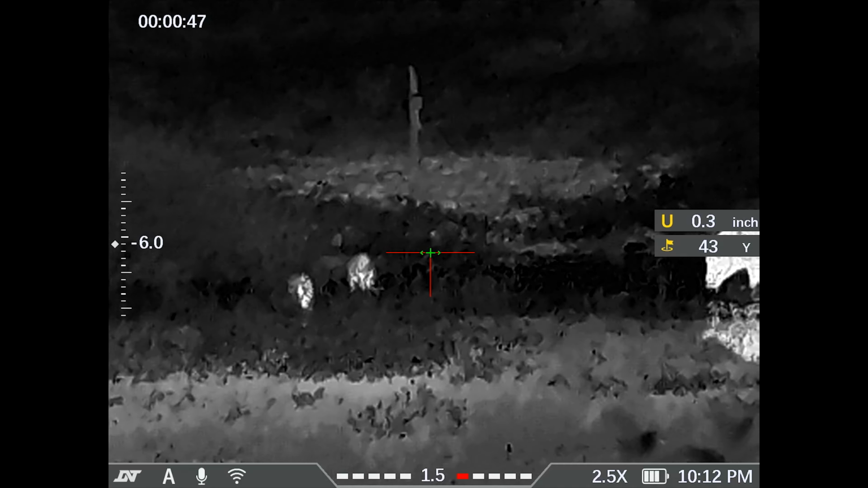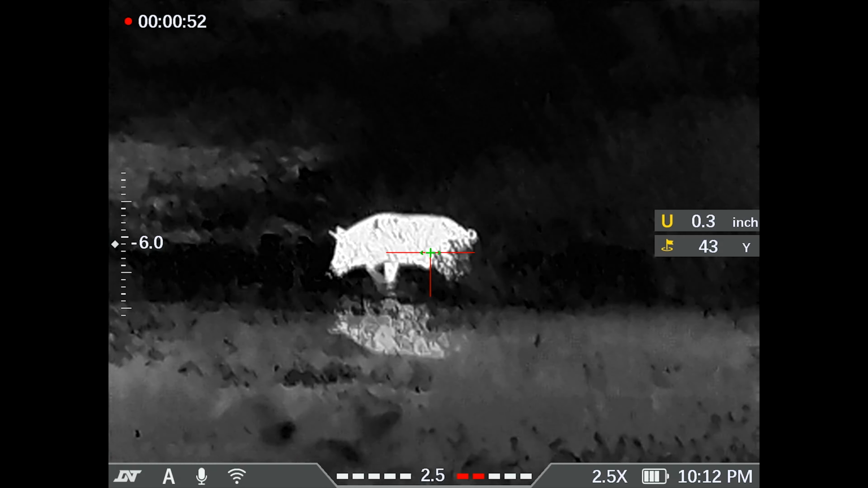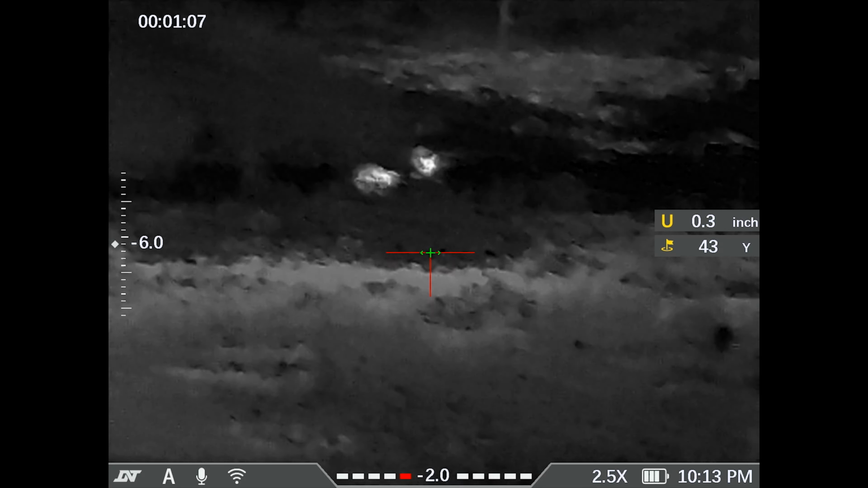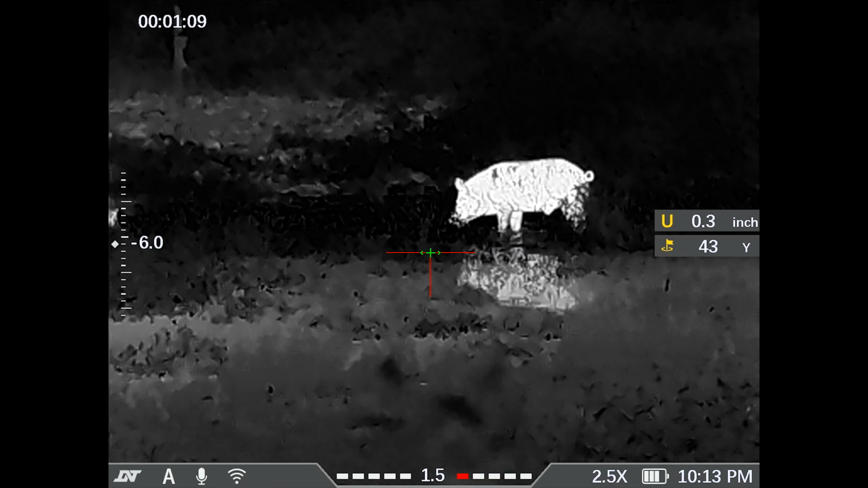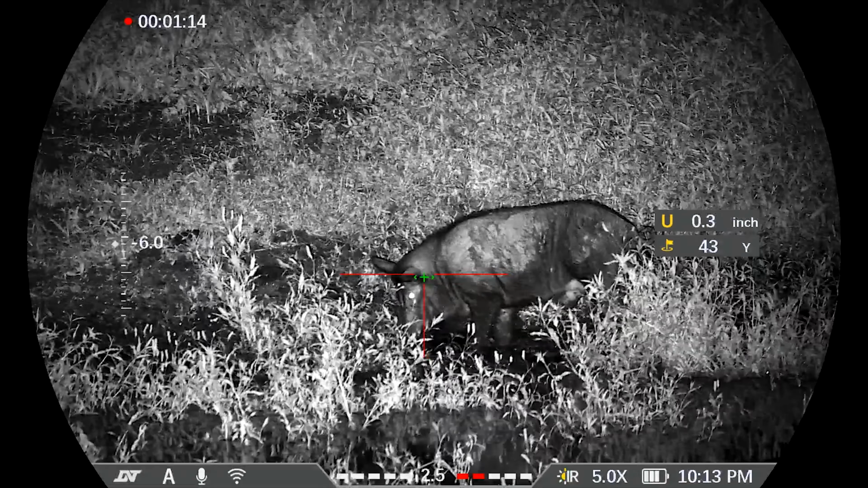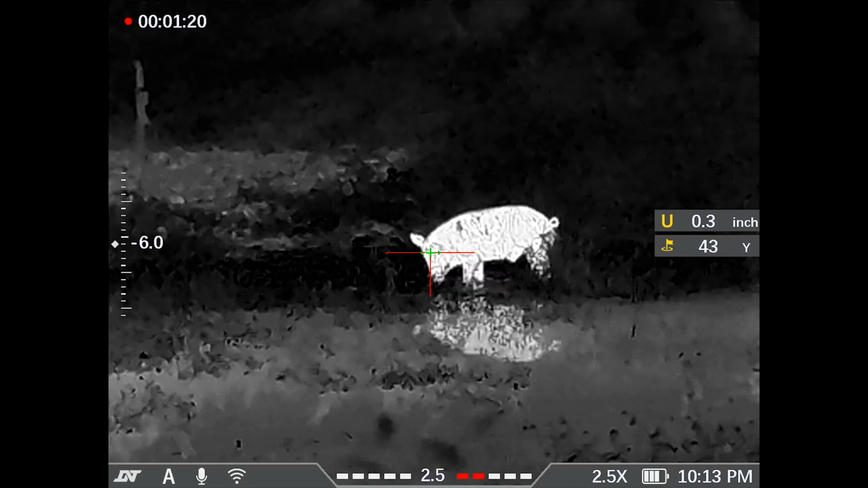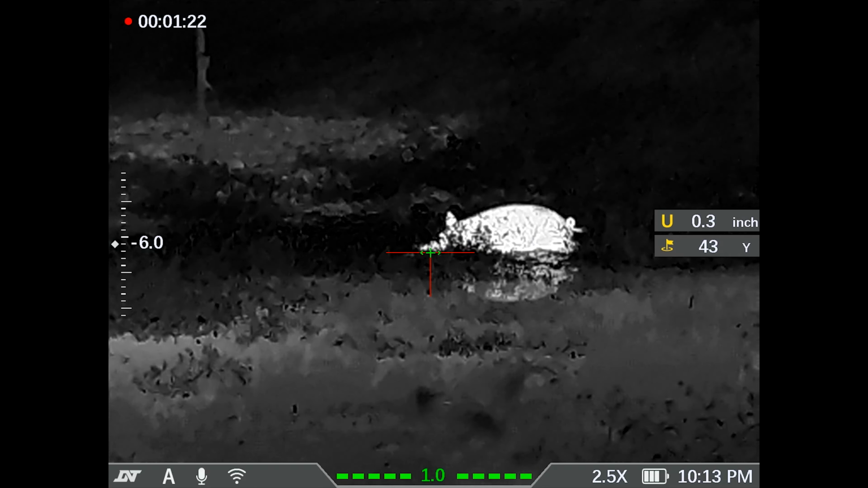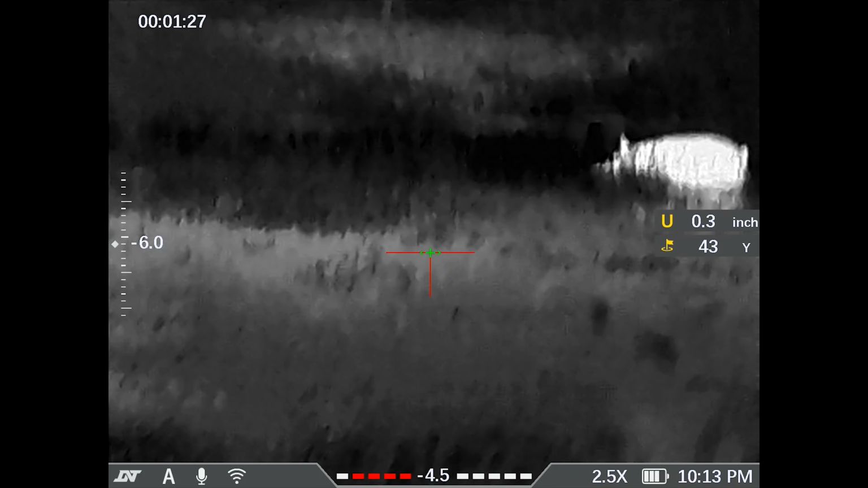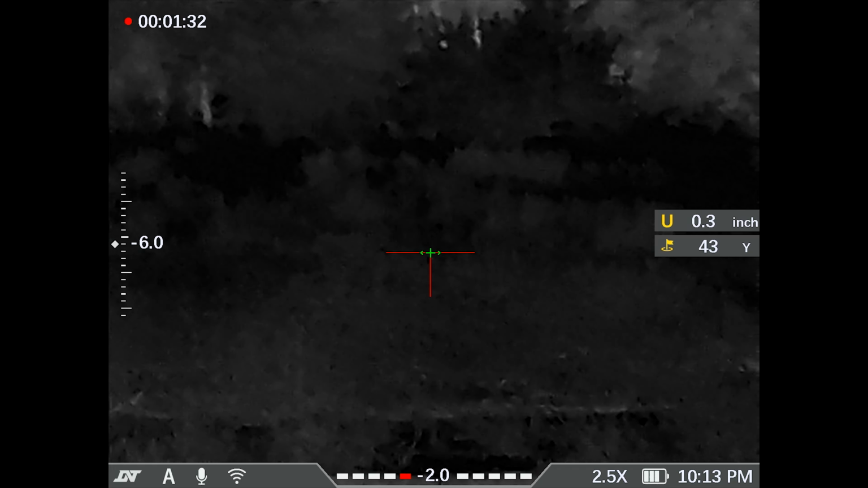Mosquitoes chewing me up, dude. This is miserable. Okay, I can't take it anymore. These mosquitoes are insane. Oh, dude, mosquitoes are all over me. This is insane. All right, let me go get the truck. We'll go down there and get them.